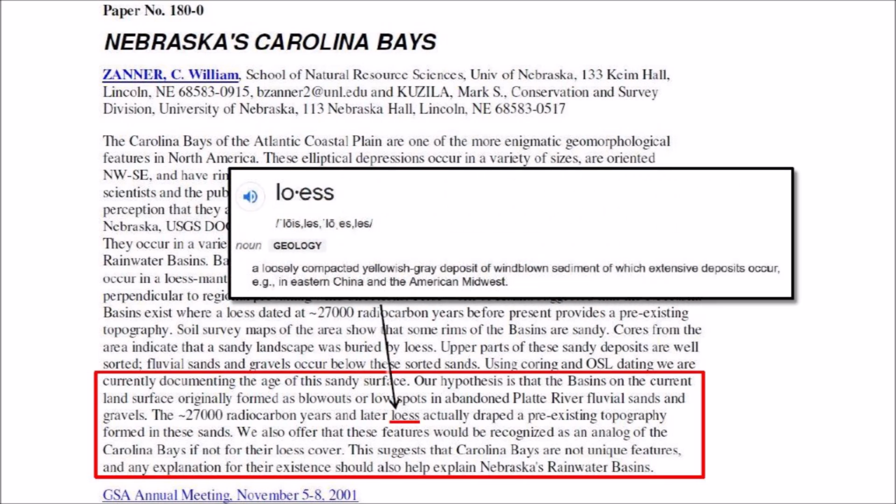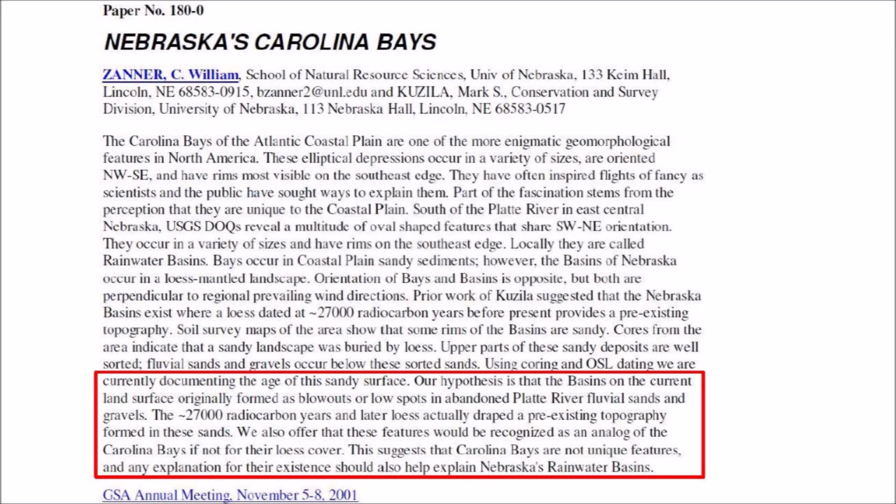The word loess basically means wind-blown dust. We also offer that these features would be recognized as an analog of the Carolina Bays if not for the loess cover. This suggests that the Carolina Bays are not unique features, and any explanation for their existence should also help explain Nebraska's rainwater basins. End quote. I should point out that the elliptical geometry and the overlap of the basins is better explained as a result of inclined conical cavities, because ellipses are conic sections.